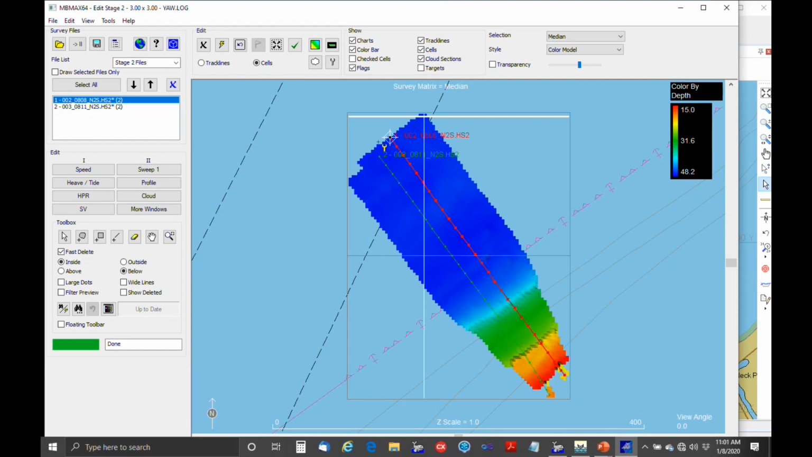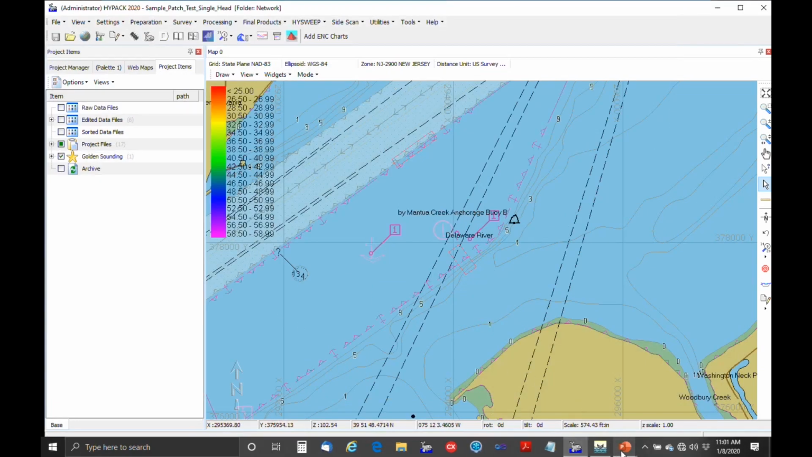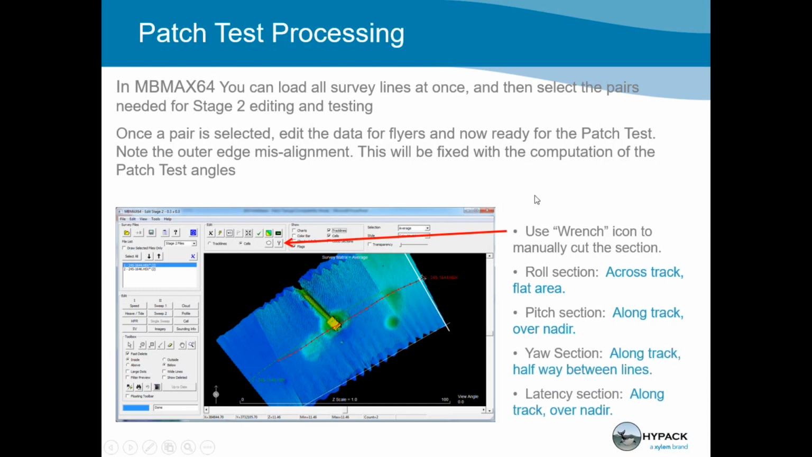Okay, so that's the single head patch test. Any questions on that? The next would be the dual head. We can move forward too. And maybe we'll just step back to the PowerPoint for a second, and if there's anything that needs a little extra explaining, I can do that here.